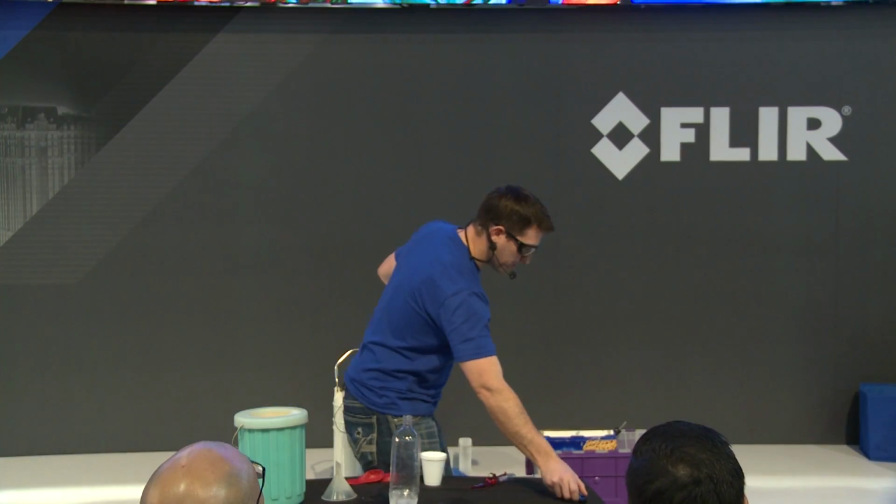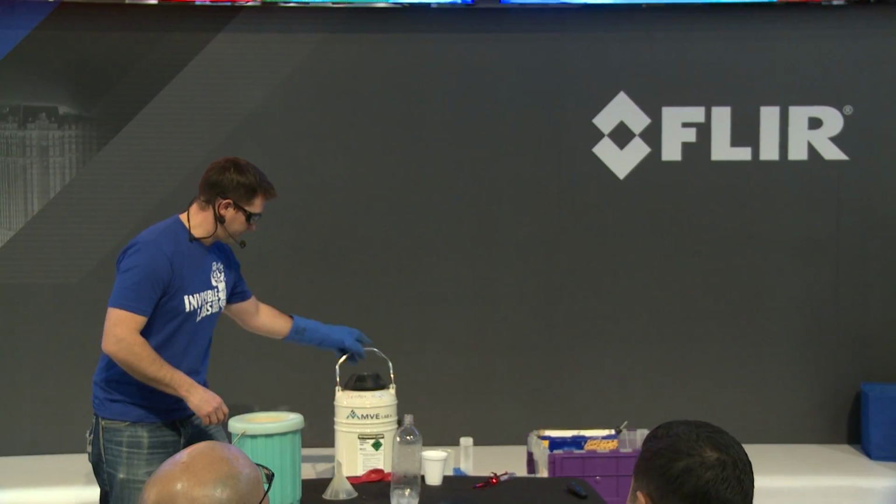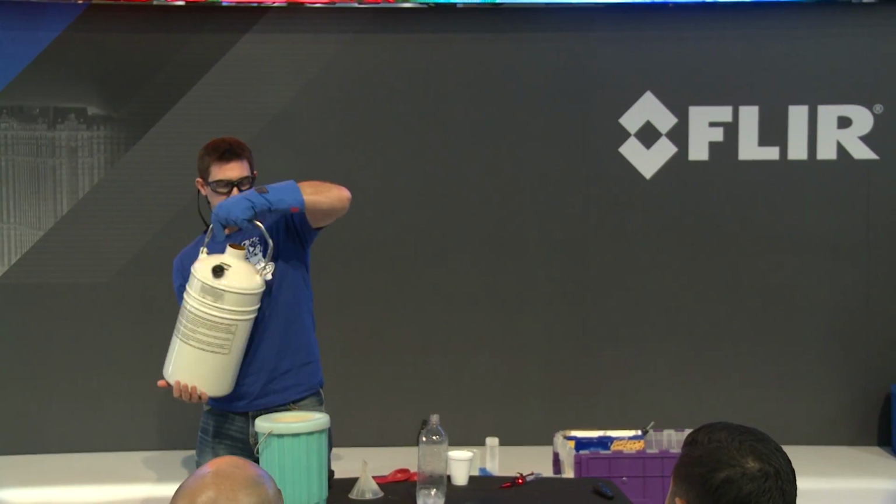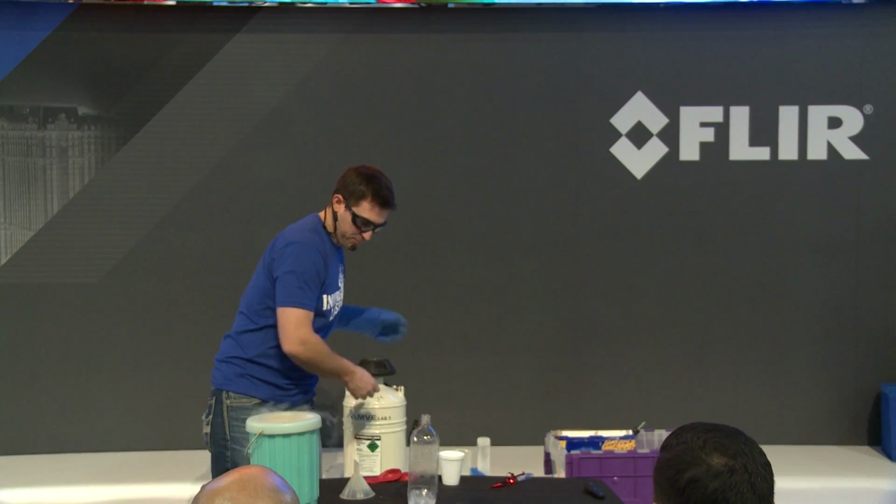All right, so back to the cold stuff. We're going to put a little more liquid nitrogen out of our dewar into this. And as I mentioned before, they said that we couldn't blow anything up at the Las Vegas Convention Center using fire. They failed to mention liquid nitrogen, so we're going to attempt that. If I get thrown out of here, well, you guys can stay and enjoy the show.